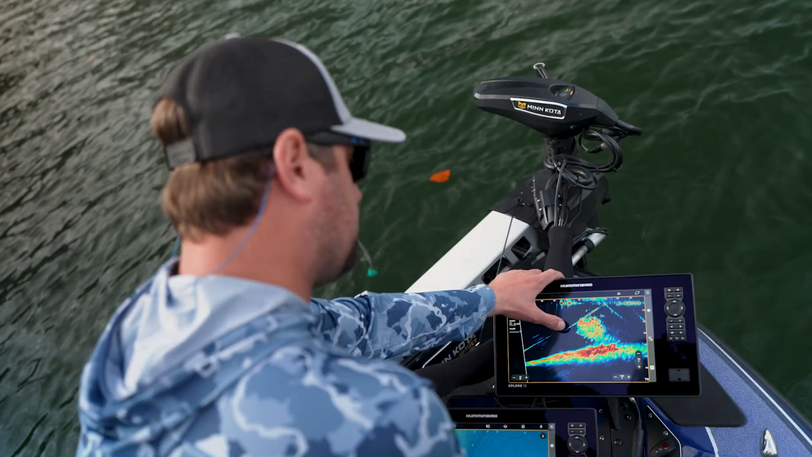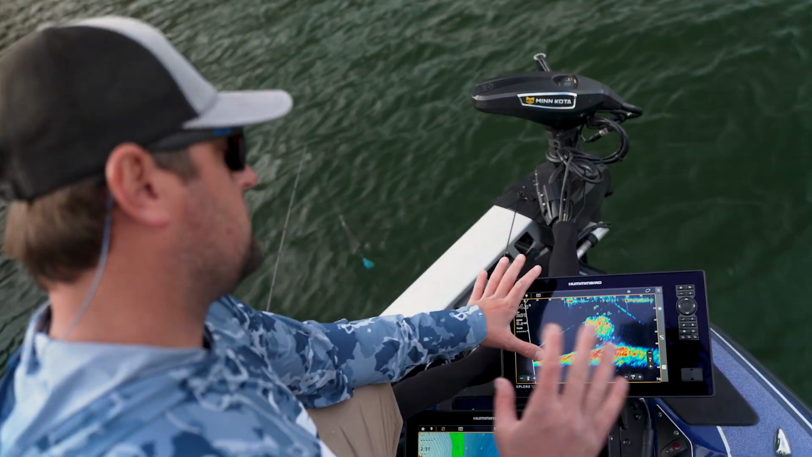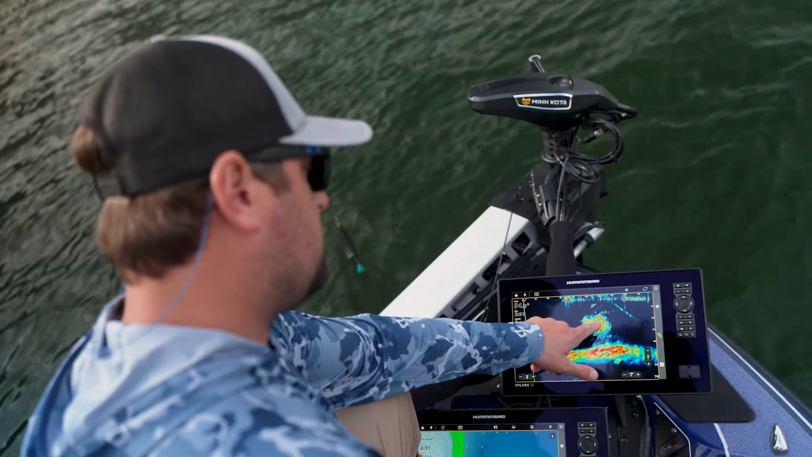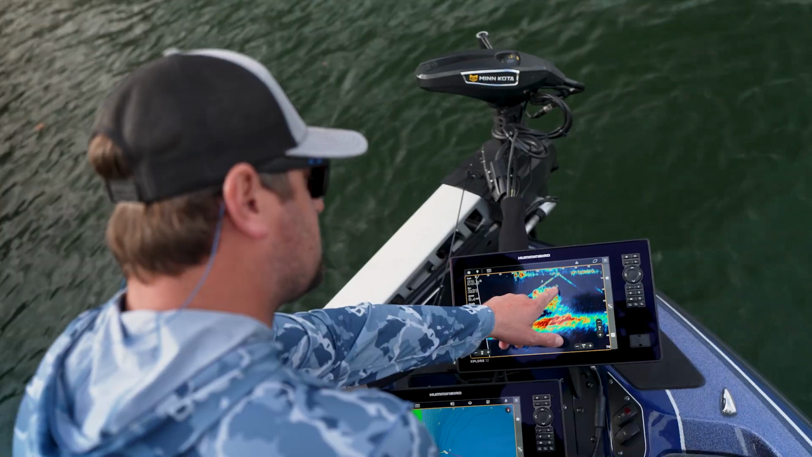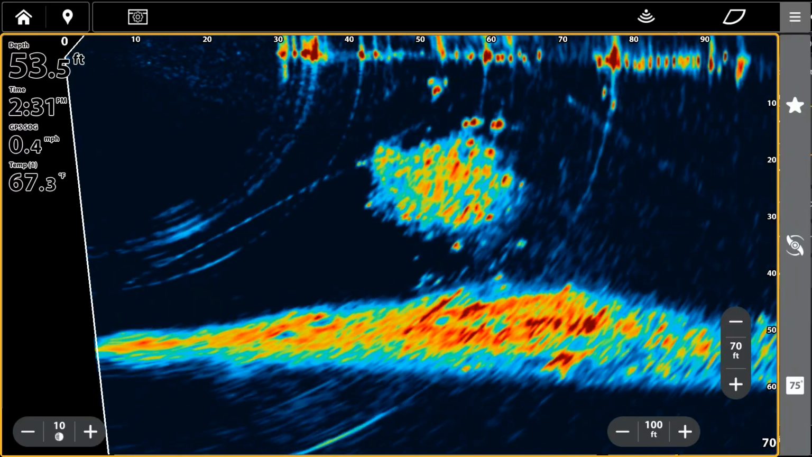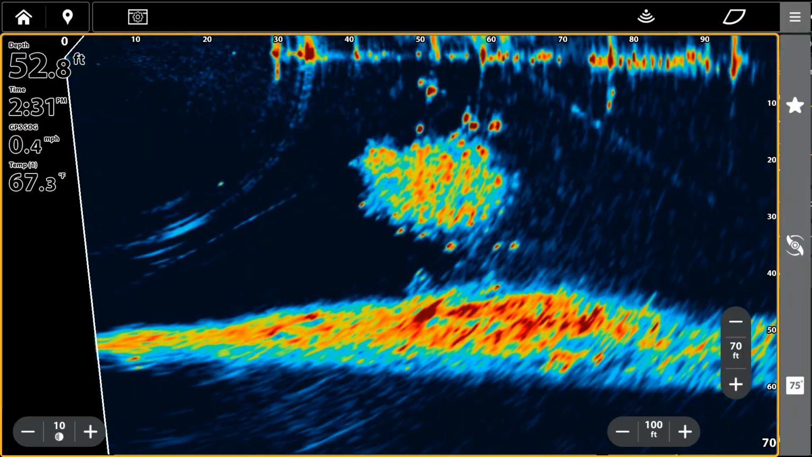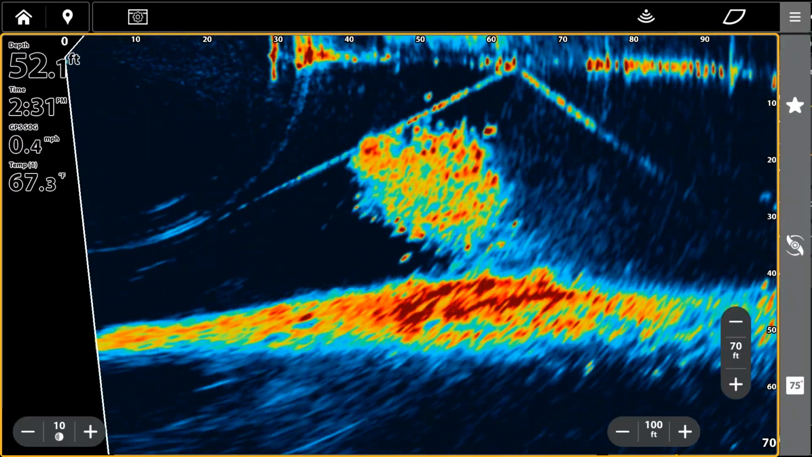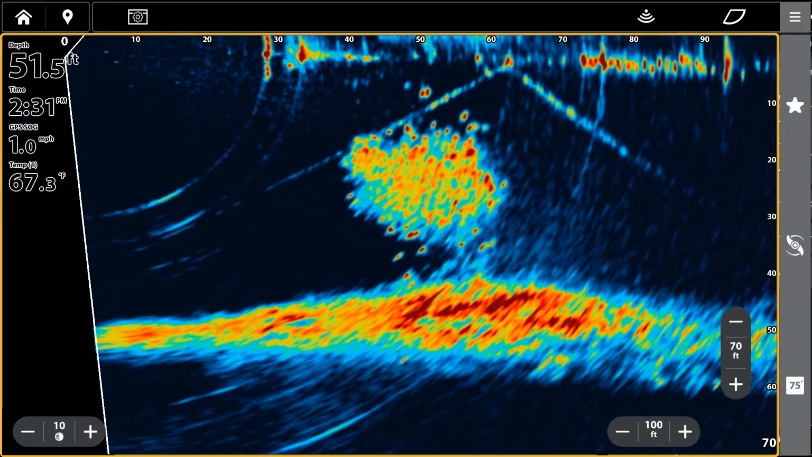Speaking of the reflectiveness of our targets and one of the strengths of Doppler, you can see real clearly where the individual fish is, the center red ball, surrounded a little bit by some blue. So we got a bunch of smaller fish here, but you can see these thick red dots up here. Those are what we're looking for. Those are the bass.